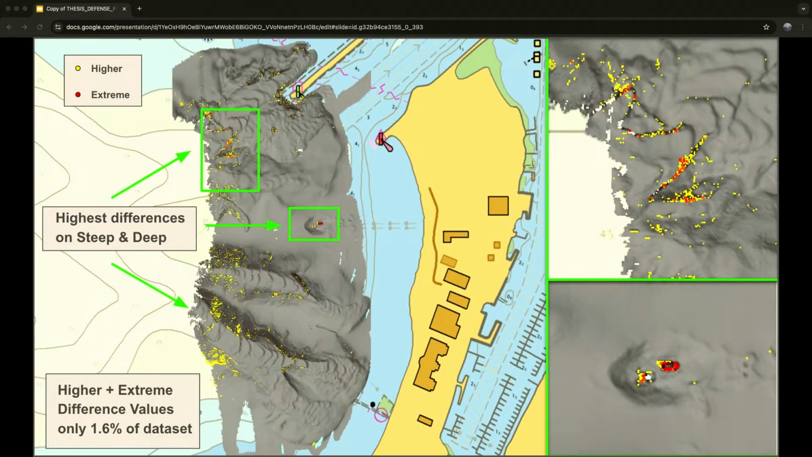And just looking at it spatially over the canyon head, you can see even more clearly that these higher and extreme difference values are popping up in these high depth areas and especially on the high slopes. And also on our Moss Landing Power Plant thermal outfalls. So kind of as is expected, that lines up with those physical limitations of the sonar. Nevertheless, only about 1.6% of all those soundings are that higher and extreme difference.